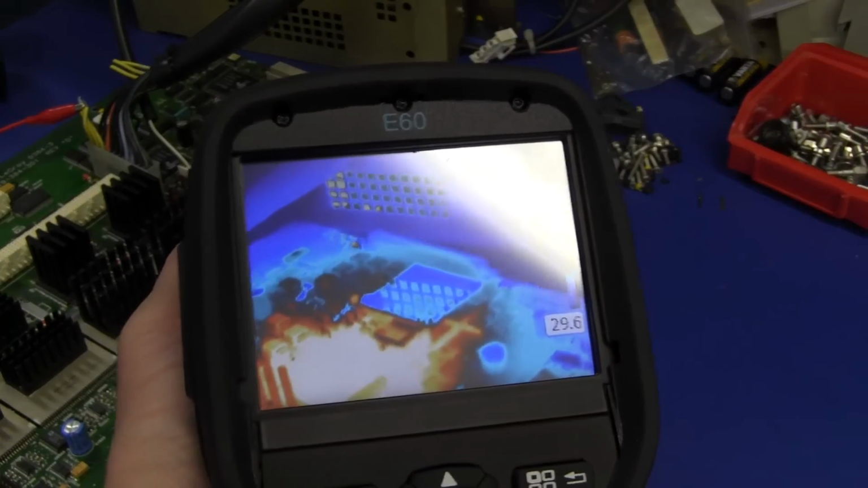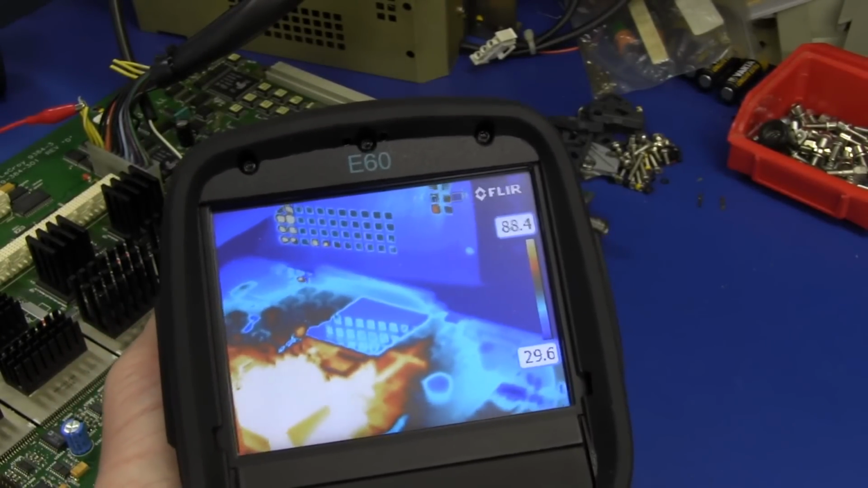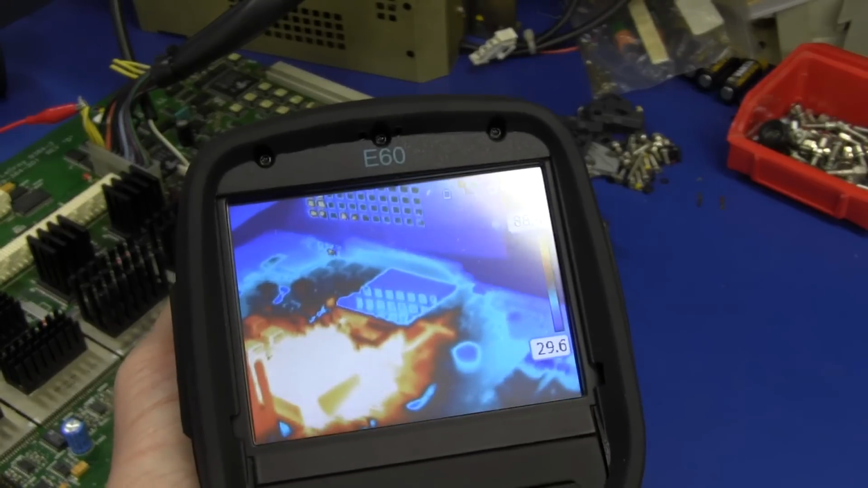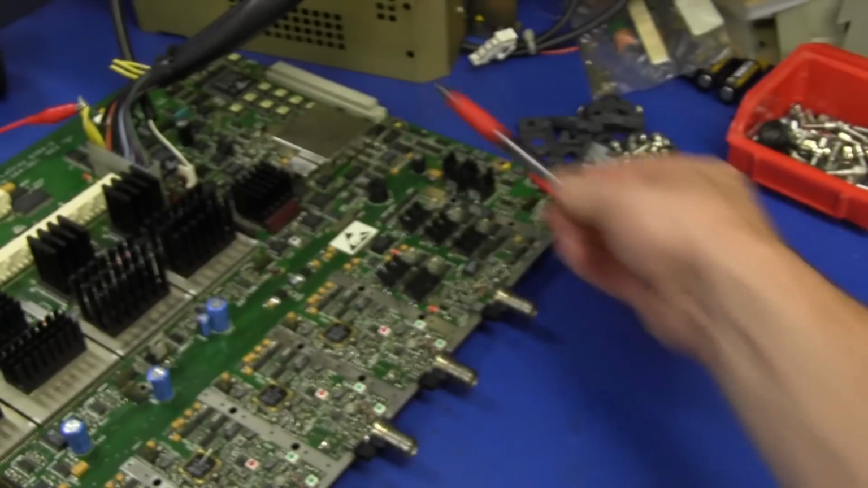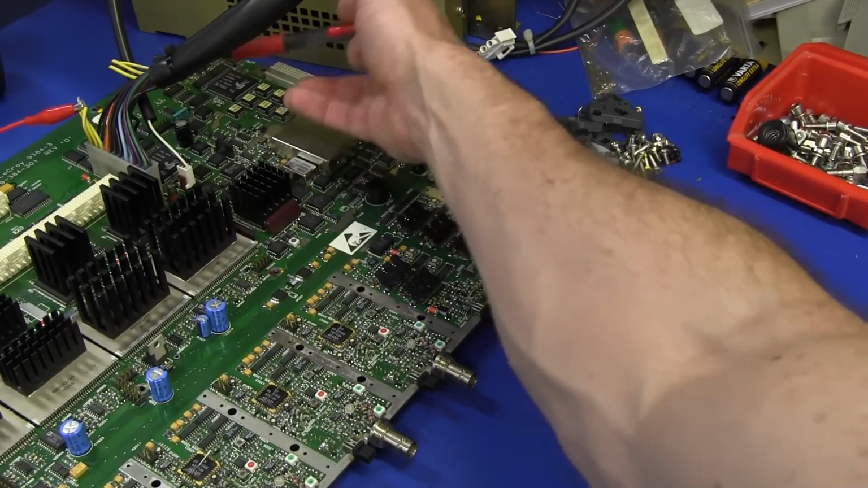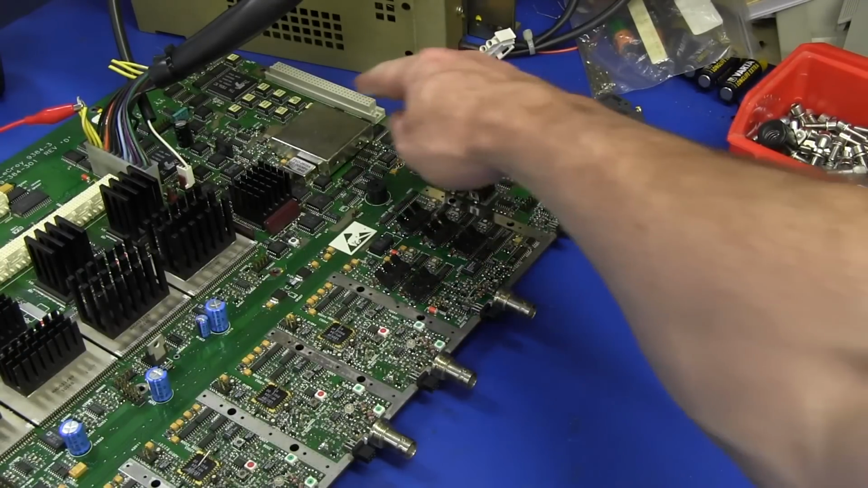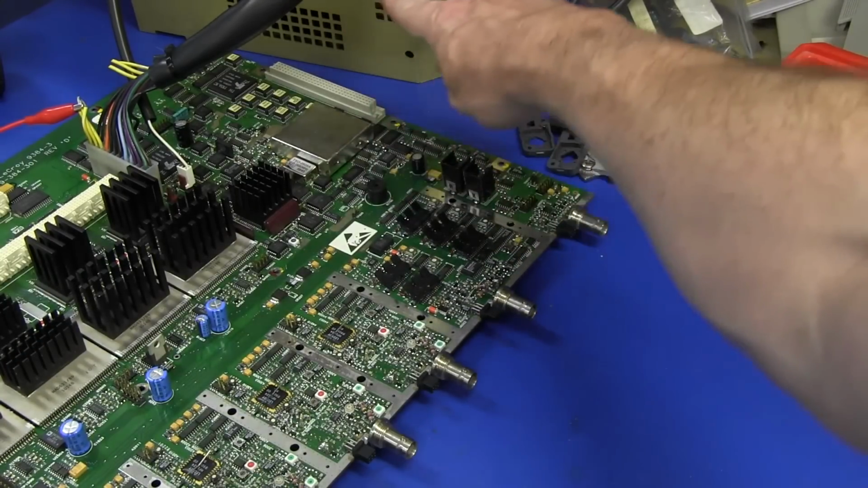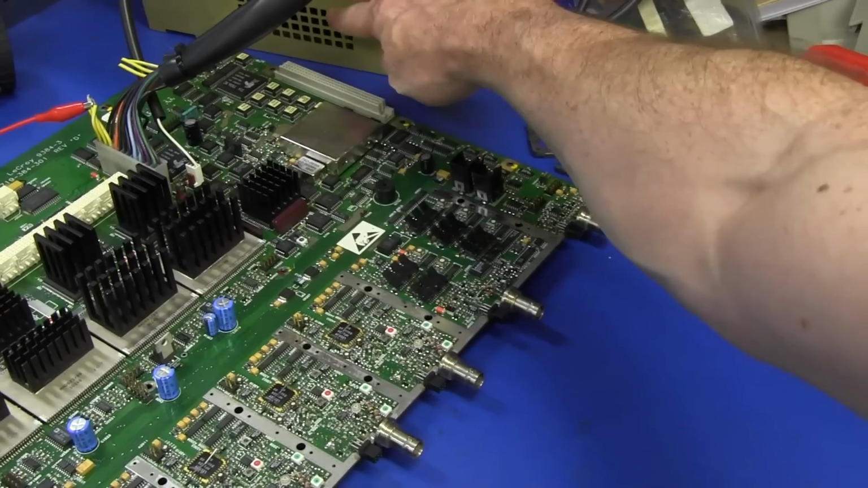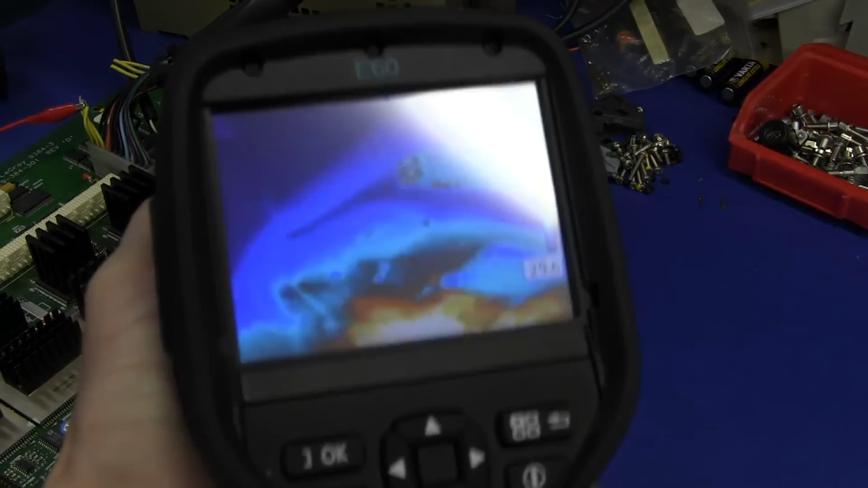Now here, folks, is a very good example of infrared reflection off a shiny metallic surface. Take a look down here. We've got this metal can, and the metal can is pretty darn hot, right? But you'll see the reflection of these squares on the power supply onto this and reflecting up into the camera.